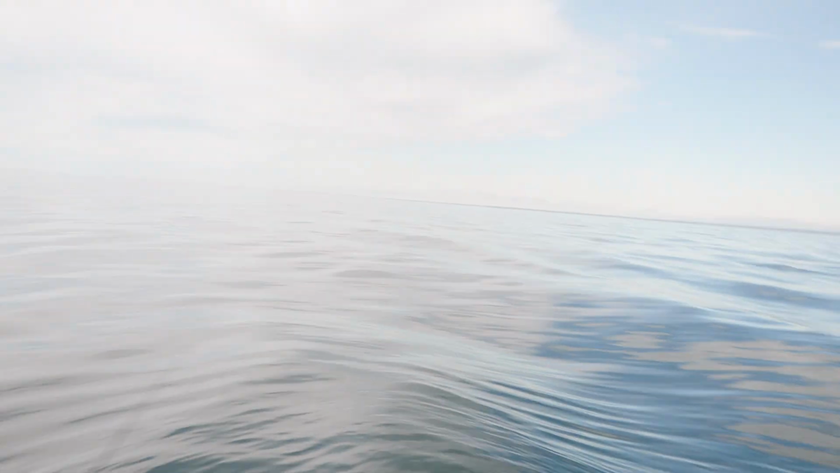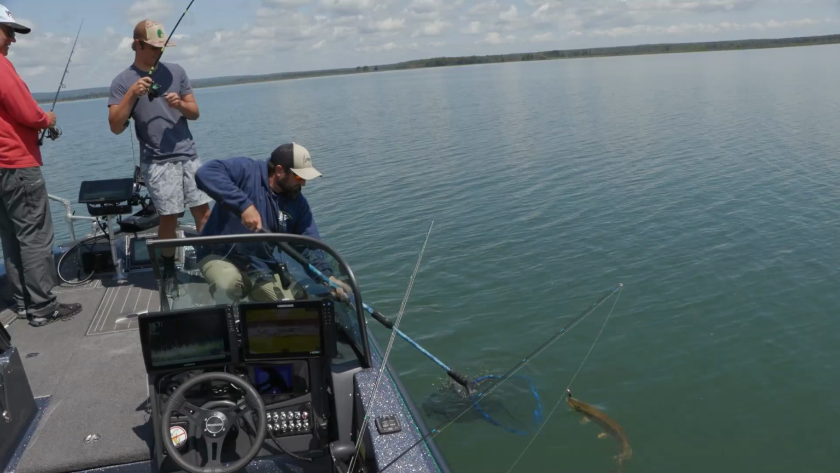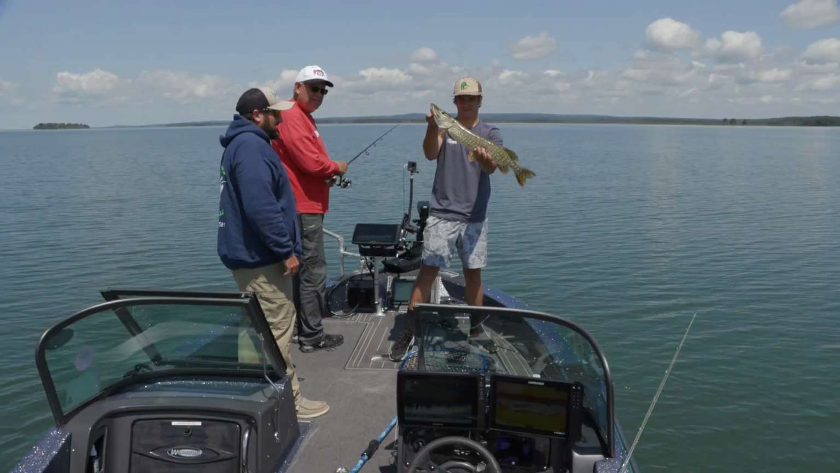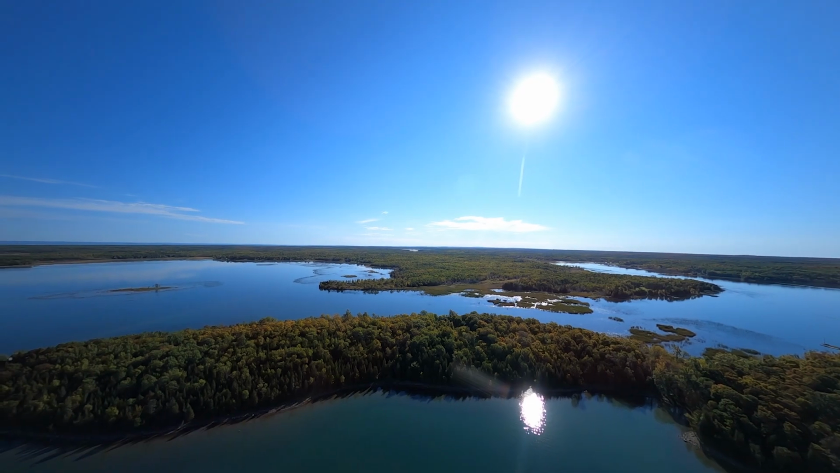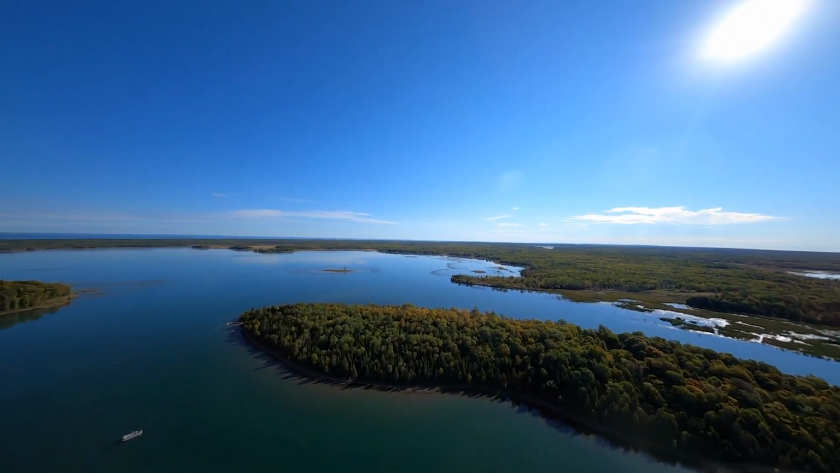The Drummond Island area is a versatile fishery with year-round angling opportunities. In addition to the lake trout we caught today, there's also smallmouth bass, salmon, steelhead, walleye, perch, northern pike, whitefish, cisco, herring, and smelt. Drummond Island is also known as Michigan's ultimate outdoor playground, with shipwrecks to explore, kayaking, ATV and ORV trails, hiking and snowmobiling, just to name a few.